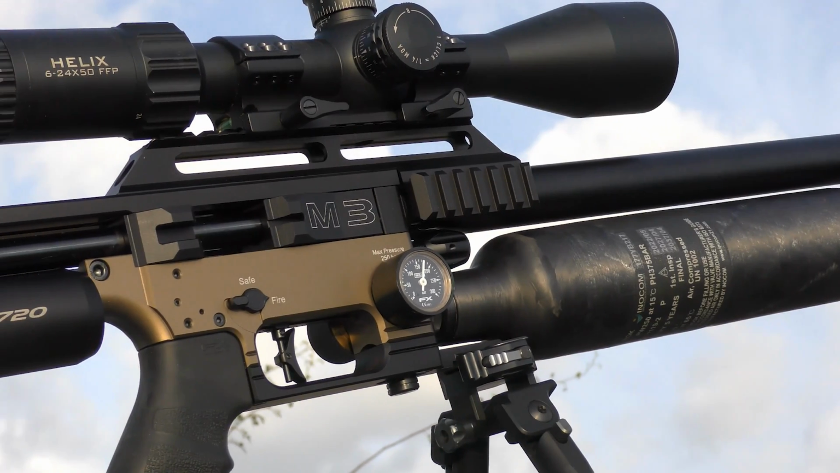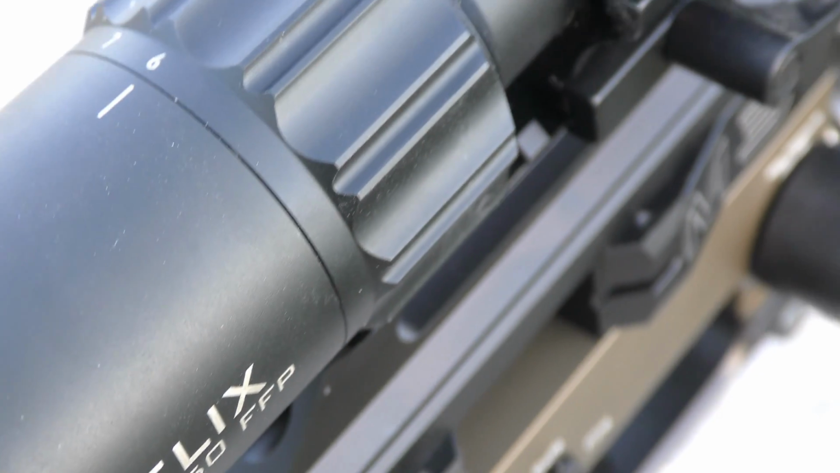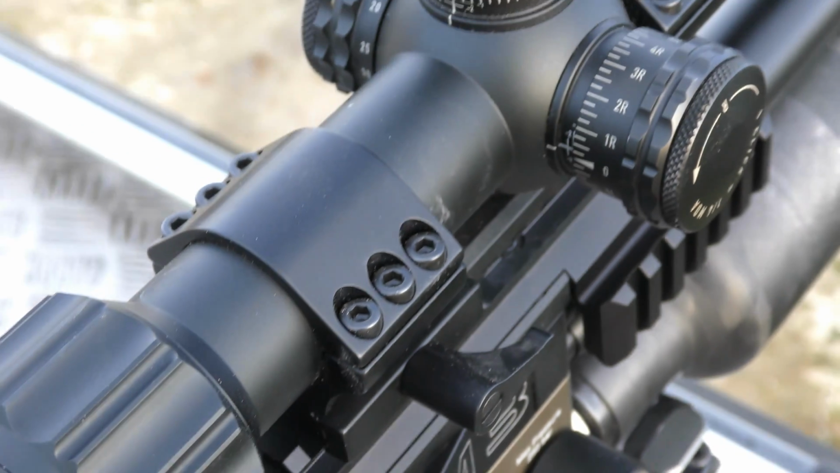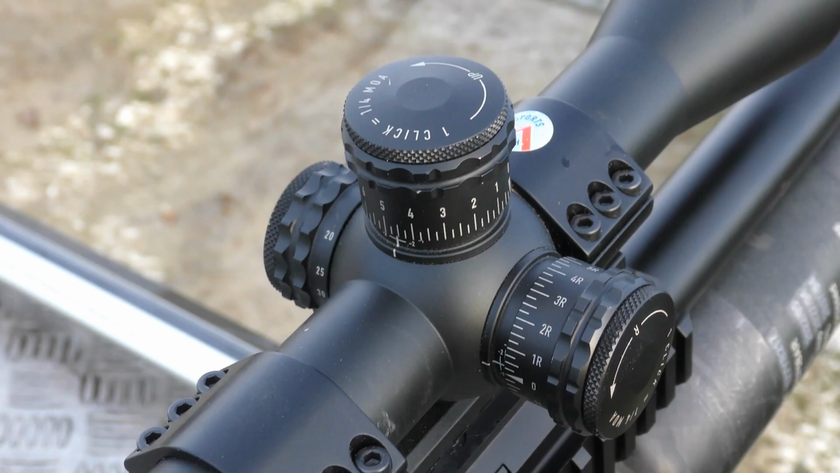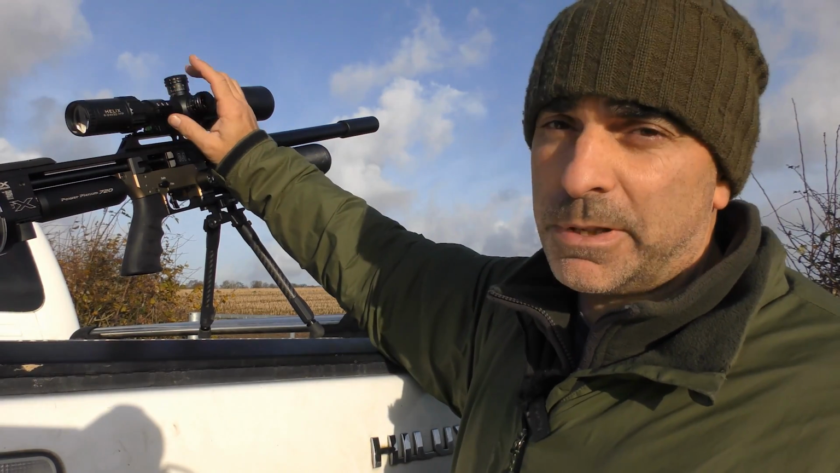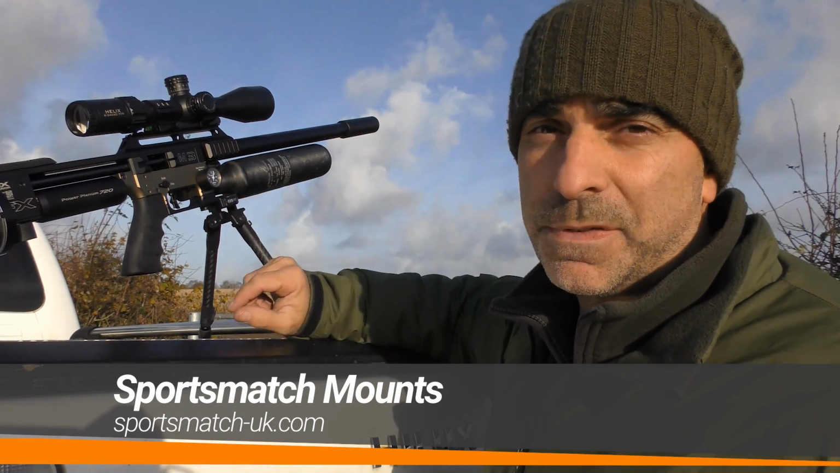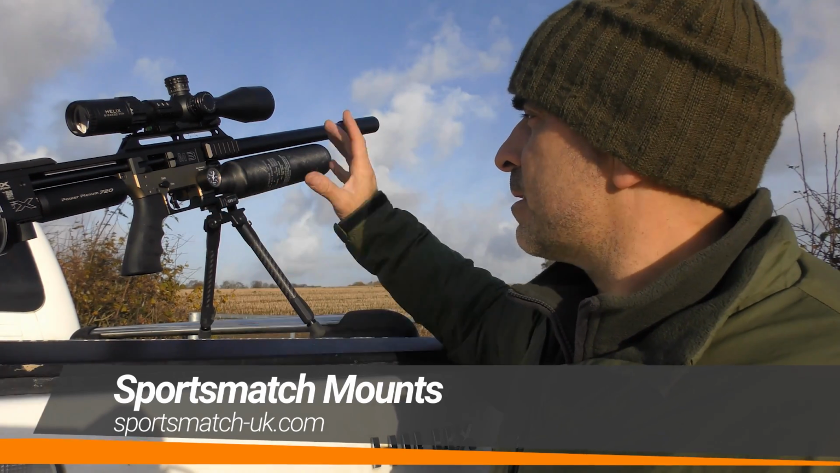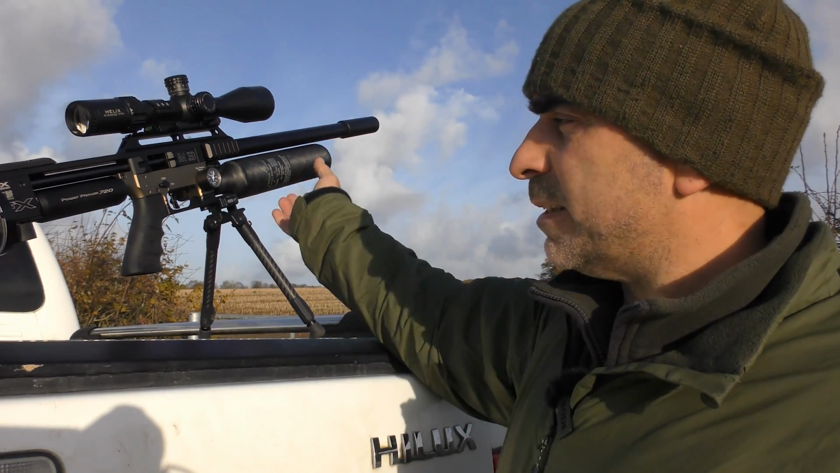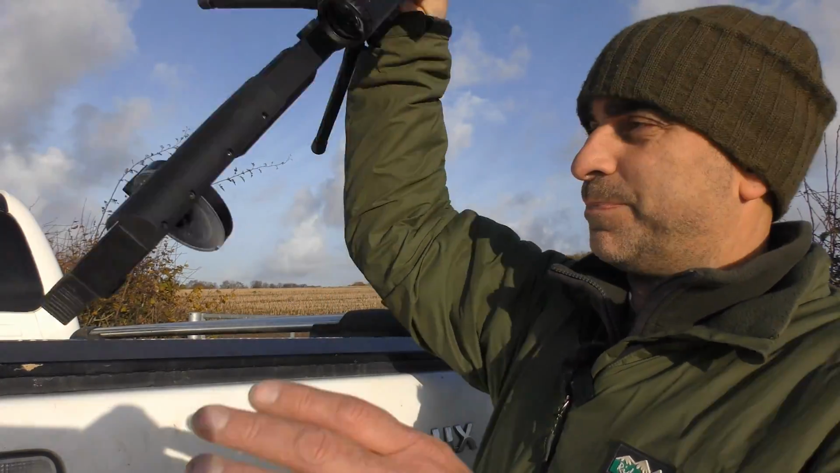So you'll notice I'm using an Element Helix scope on there. Brilliant little scopes these. The Element scopes are excellent. I use them on all my guns. And also on here I've got a Sports Match one-piece quick release mount. Again, I use Sports Match on all my guns, on my centerfire and rimfire, everything. So that's the setup we're using. So let's take it out and have a look and see if we can find a squirrel or a rabbit or something in the woods.